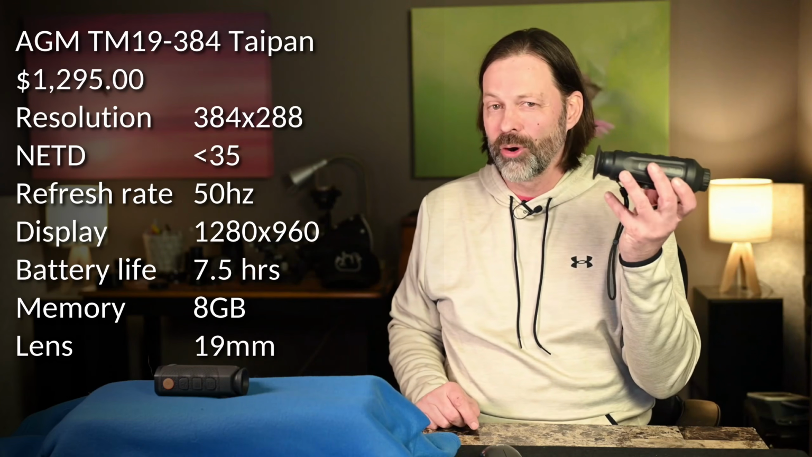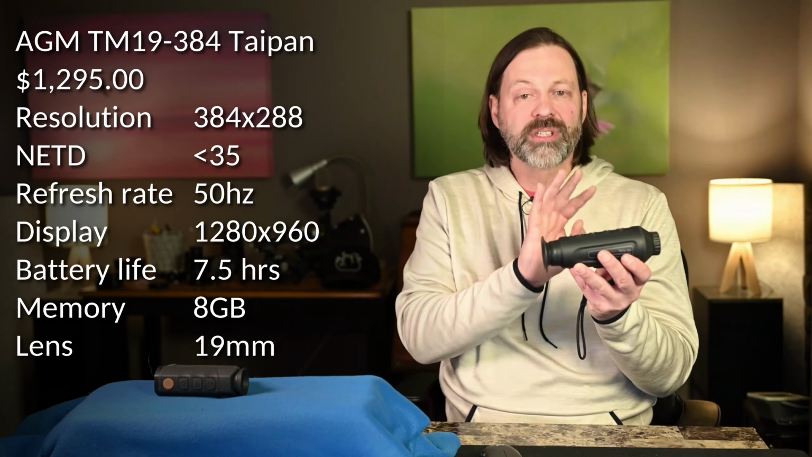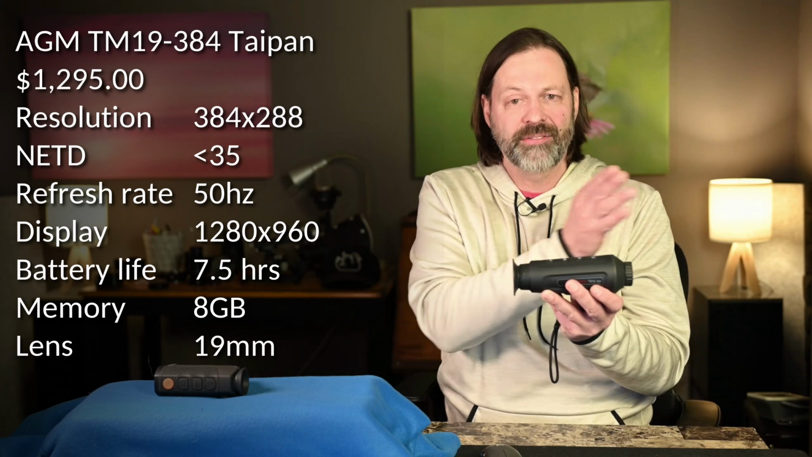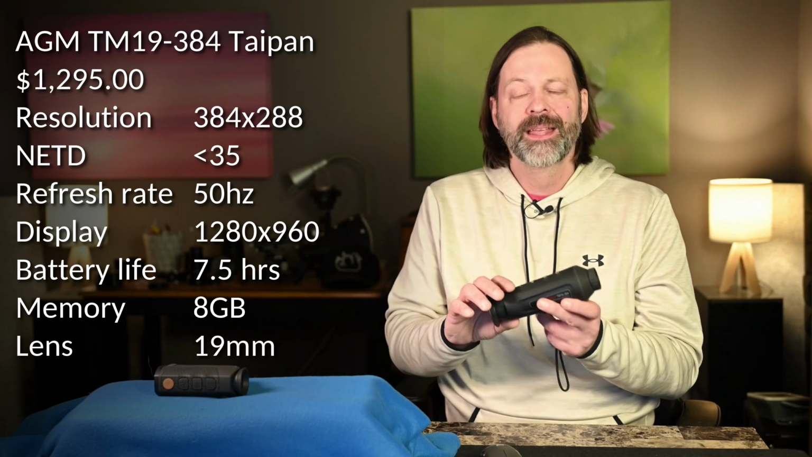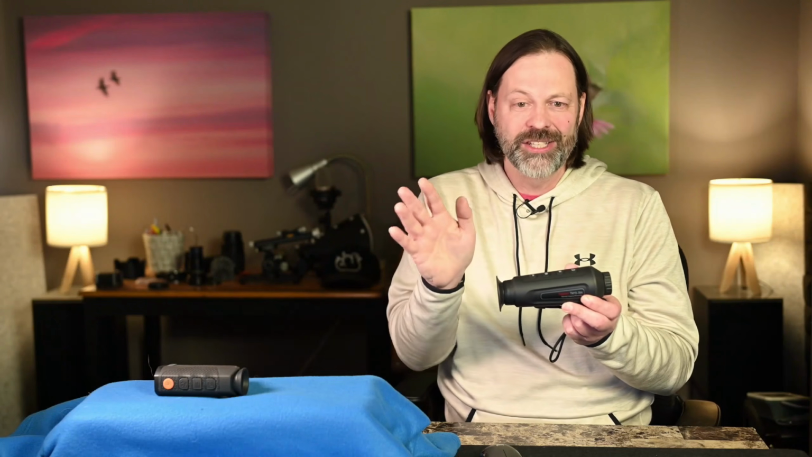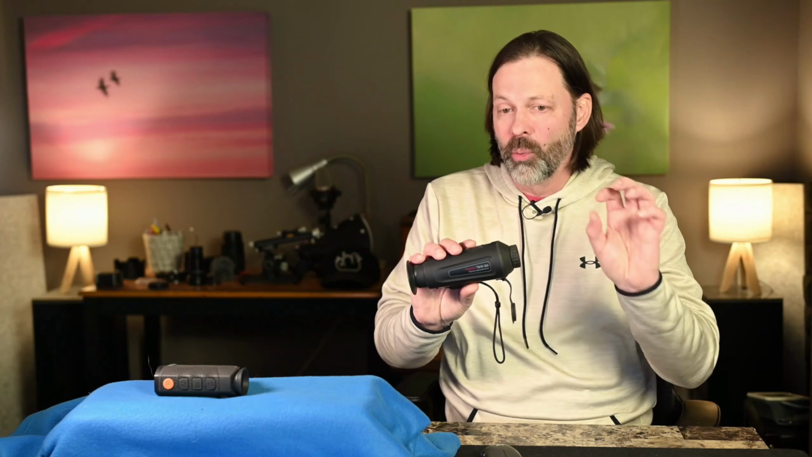This one came in over $1,000. They have several models. Most of their models are in the $1,000 to $2,000 range, but they have some less and some more. $1,000 is typical of resolution that's in this range. So 384, and I told you there's a range of like 320 to 500. In that range, you're probably looking around $1,000 to $1,500. That's the number one criteria.